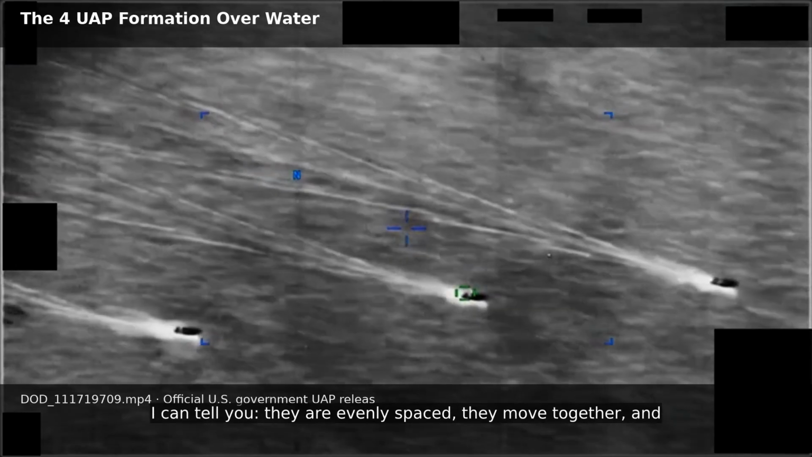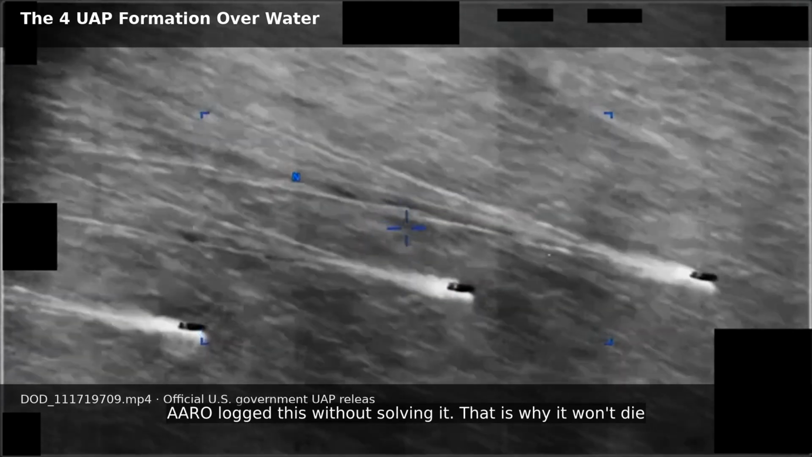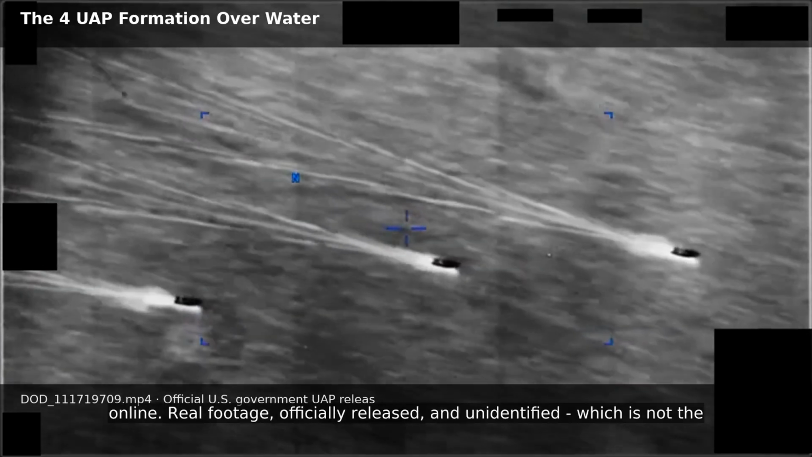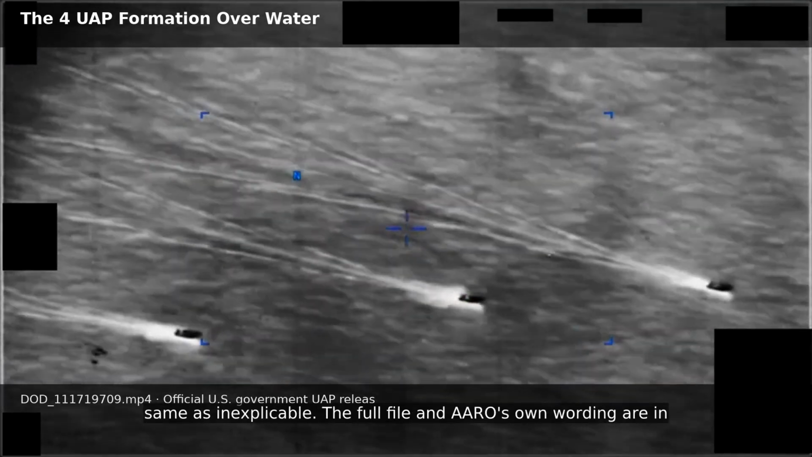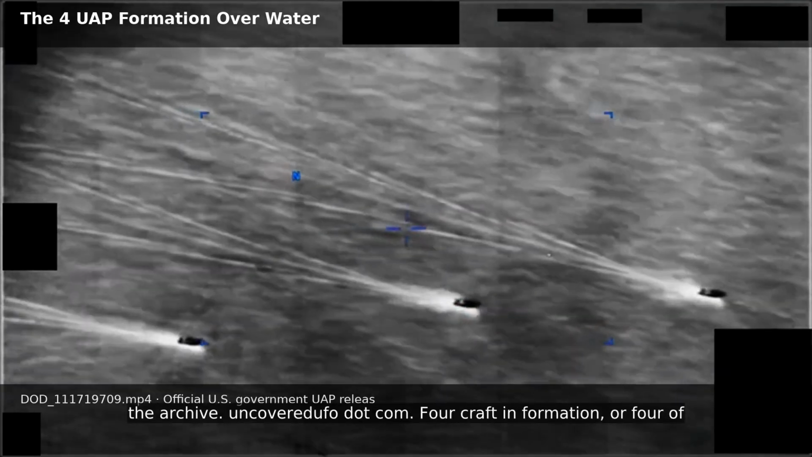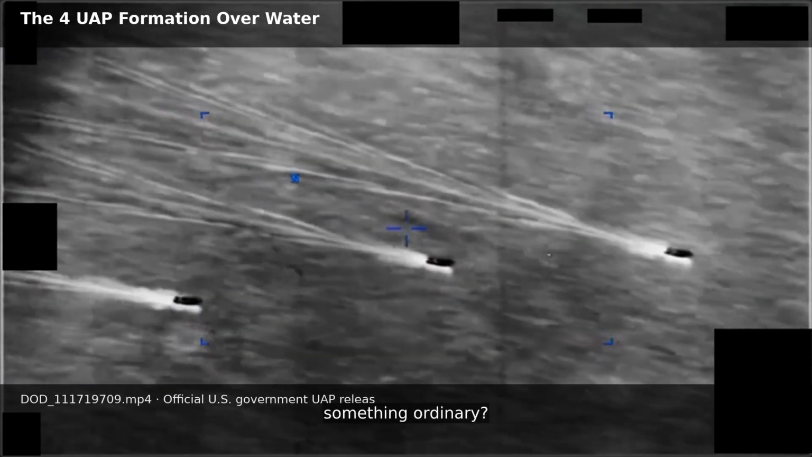What I can tell you, they are evenly spaced. They move together, and AARO logged this without solving it. That is why it won't die online. Real footage, officially released, and unidentified, which is not the same as inexplicable. The full file and AARO's own wording are in the archive. UncoveredUFO.com. 4 craft, information, or 4 of something ordinary.